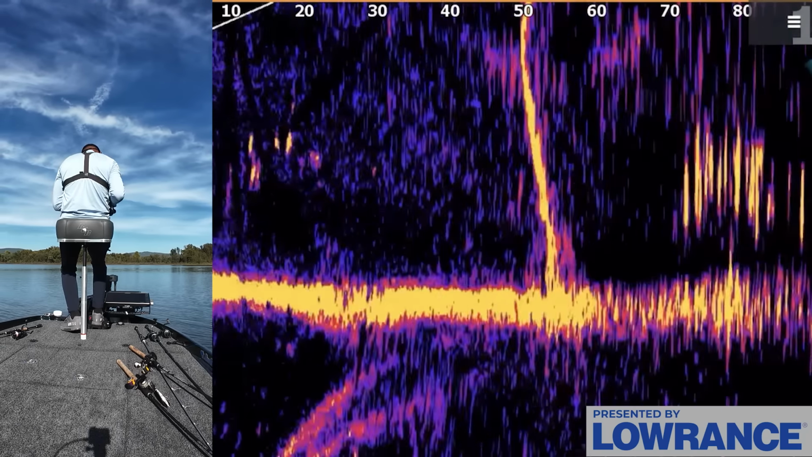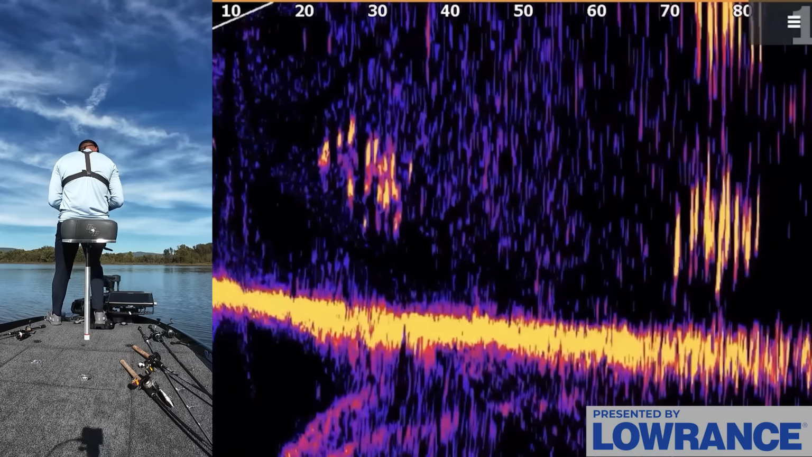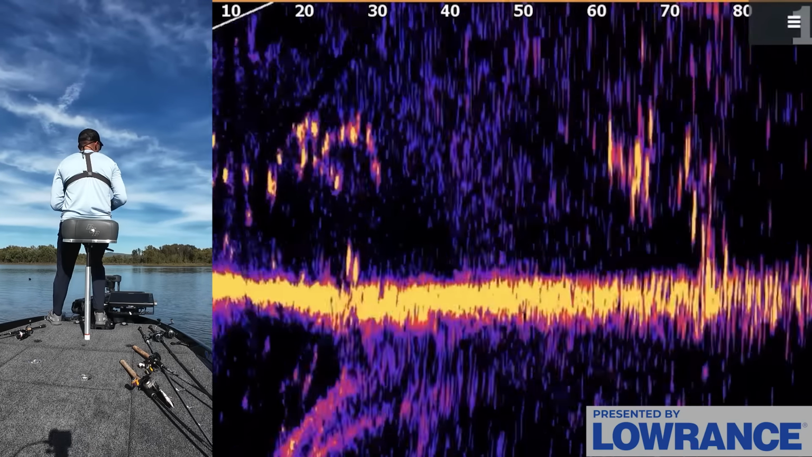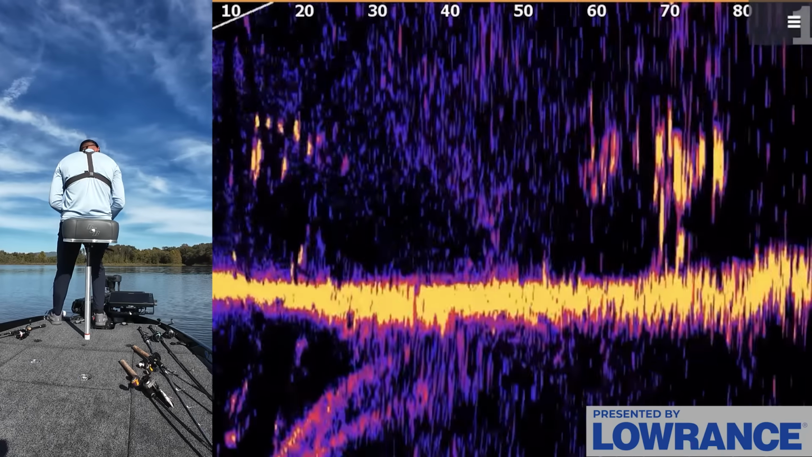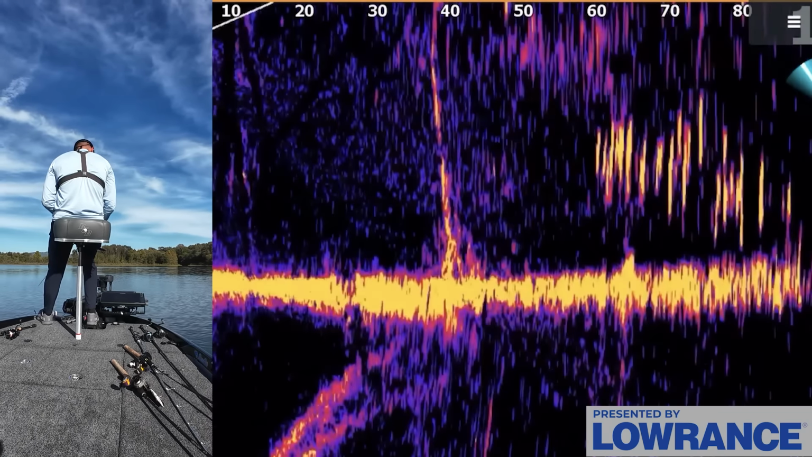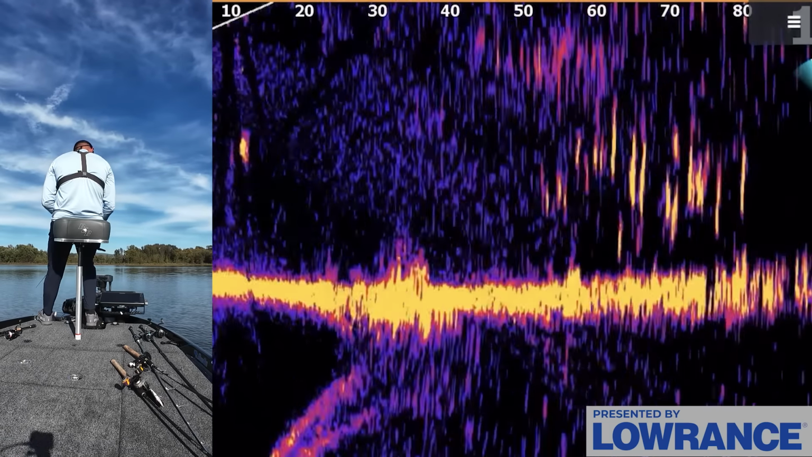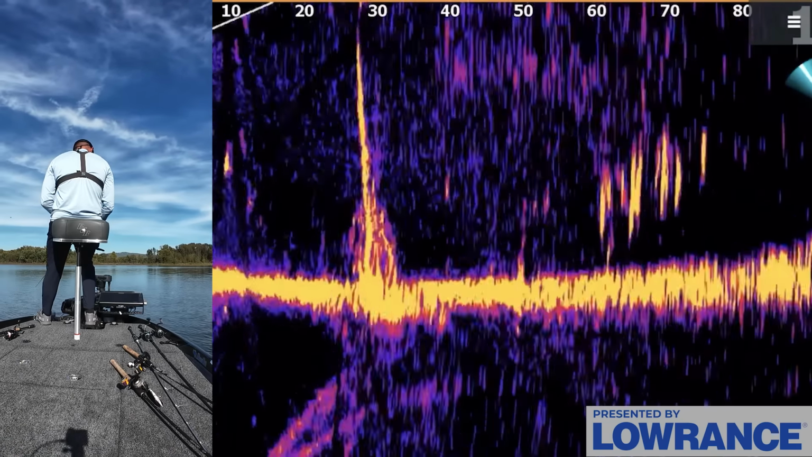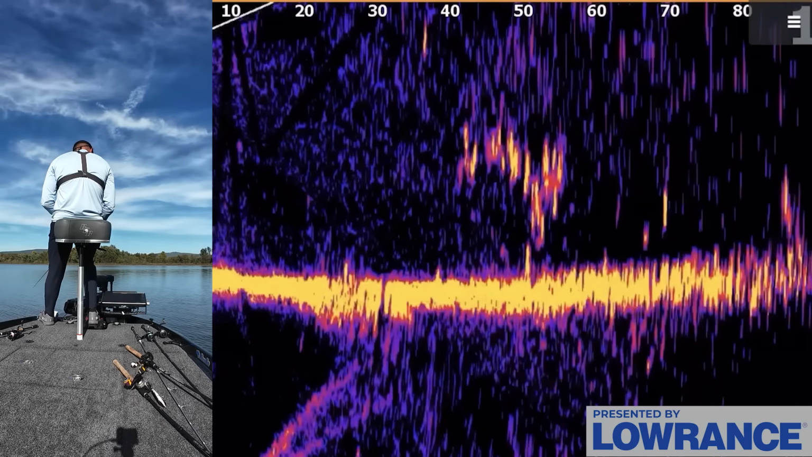Nope, nobody came to play. Okay, let's move a little bit shallower then. We got a bunch of laydowns here all the way to the back of this gut. Maybe we really need to be in that shallower water. Or 12 foot just might be a little bit deep for the bass right now, which is really weird.